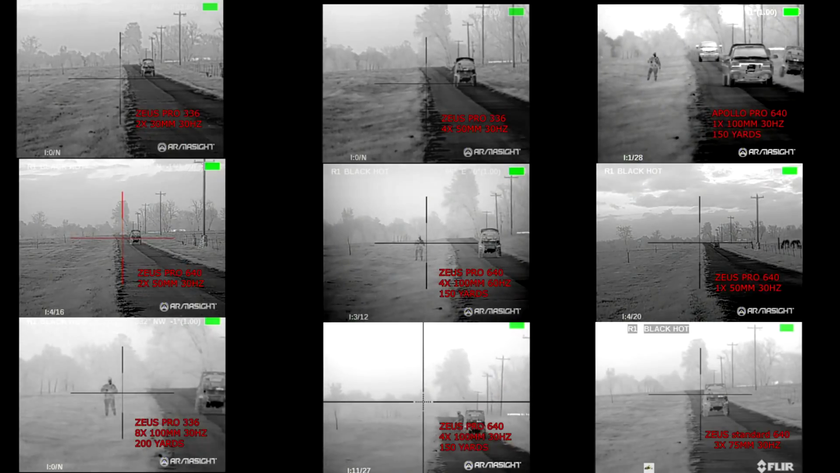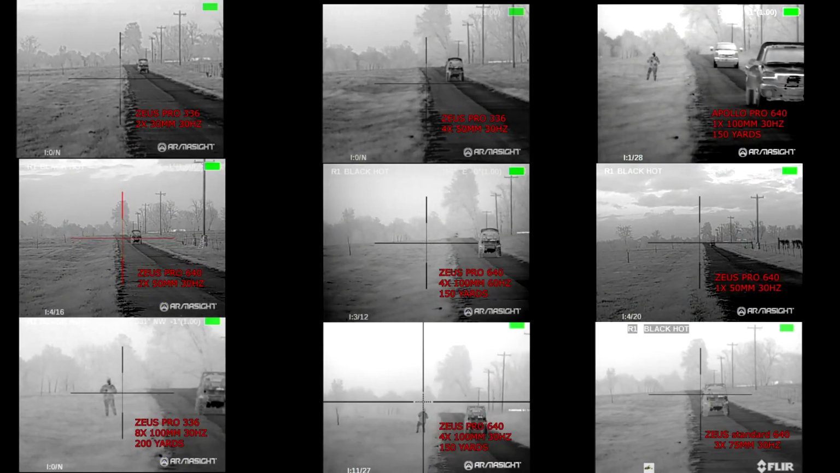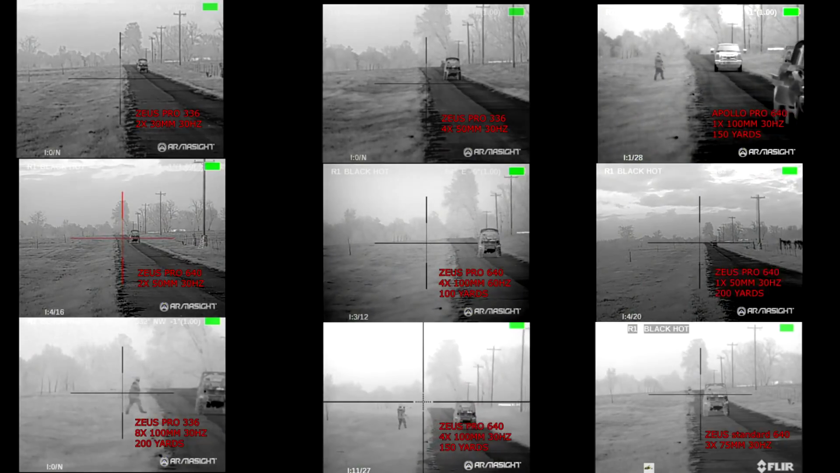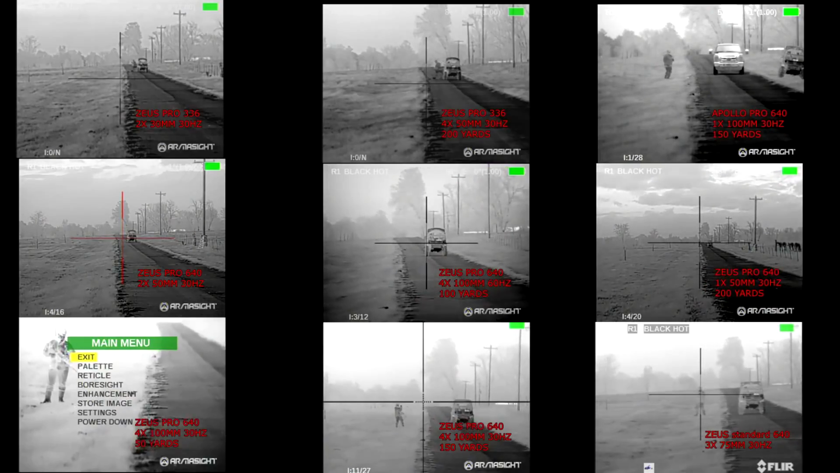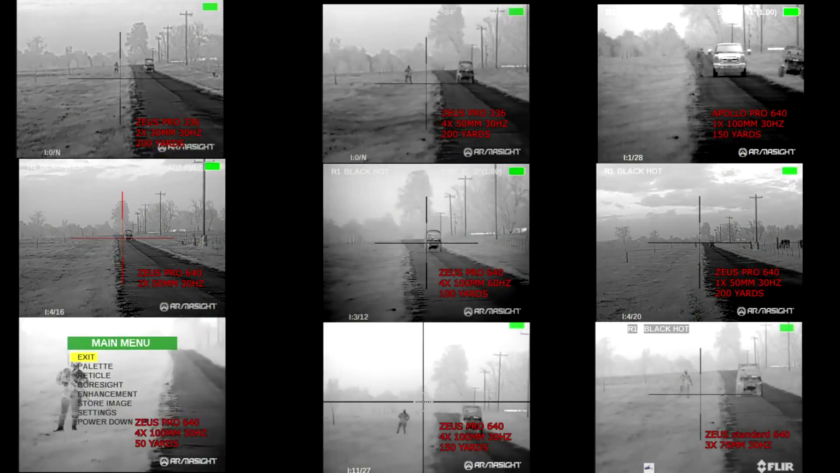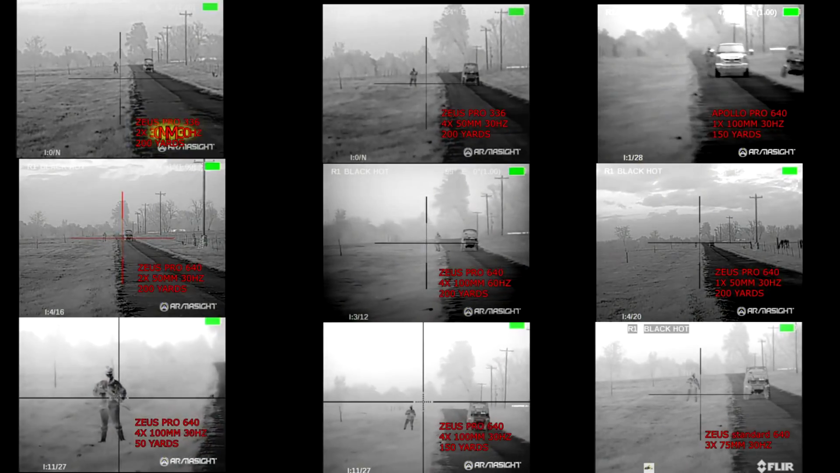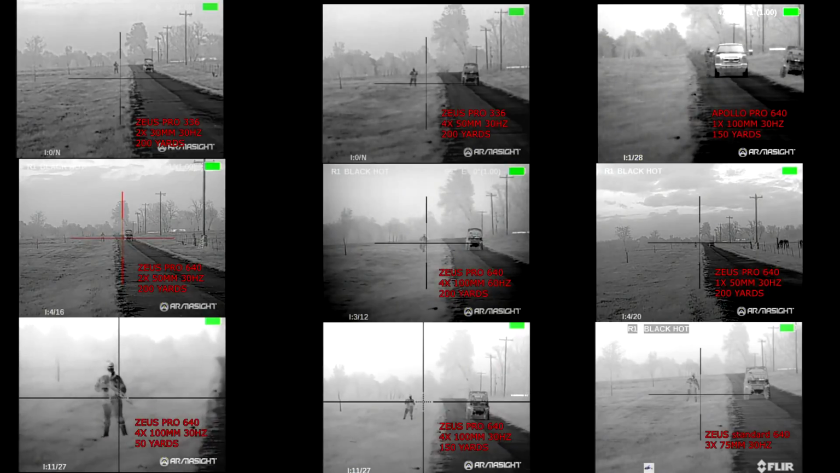And what I'm also going to do as the week goes on, I'm going to make it where you can click on each one of these videos and it will take you to the actual full video where you can look in full screen at each one of these. So you'll be able to click on each one of these and it will take you to the video that's being shown in full screen on a separate YouTube video.